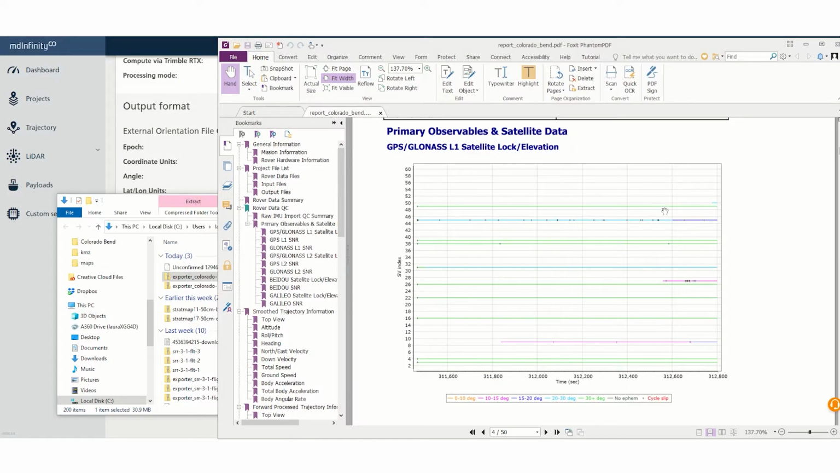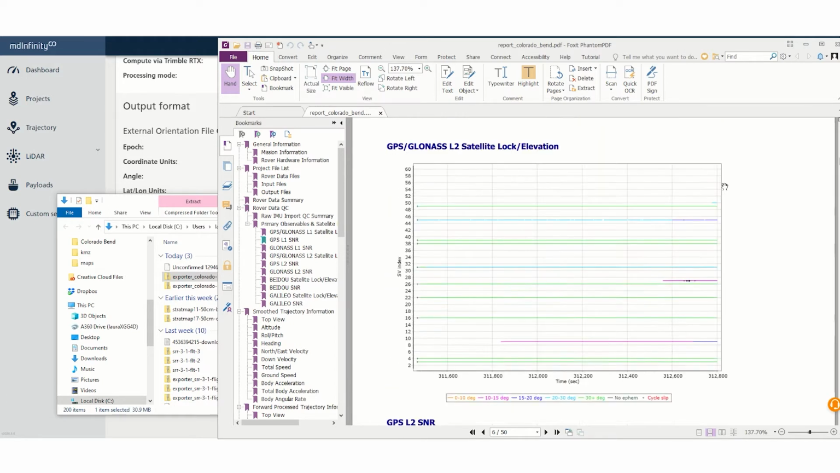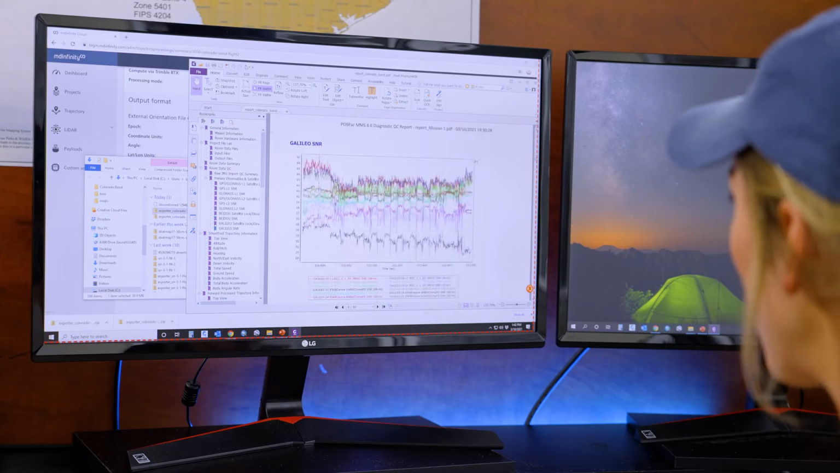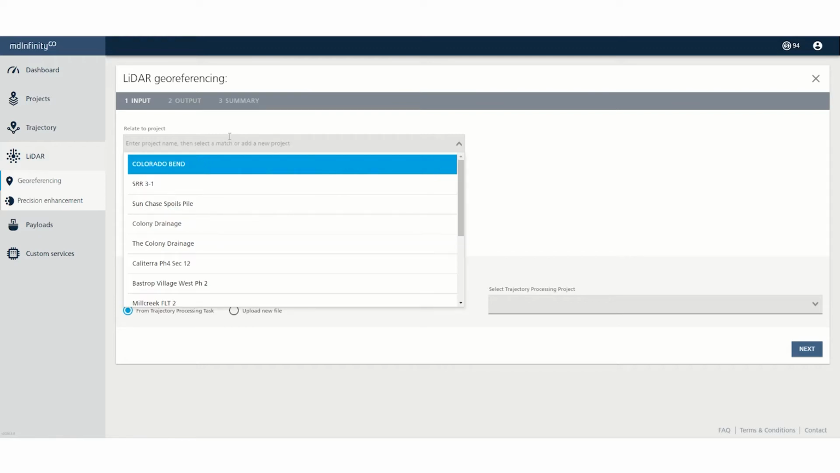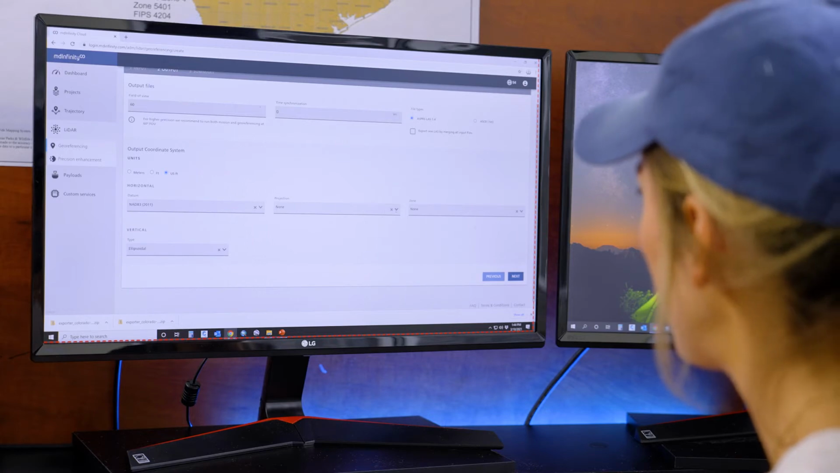When it's finished downloading, it produces a report just about the accuracy of the data and the satellites it was recording, and then it'll show me where the drone was and where it took its pictures. Now that the trajectory processing is finished, then I move on to the georeferencing. And I'm just setting the coordinate system. All right, that's finished processing, so I will download the results and then pay these tokens as well.